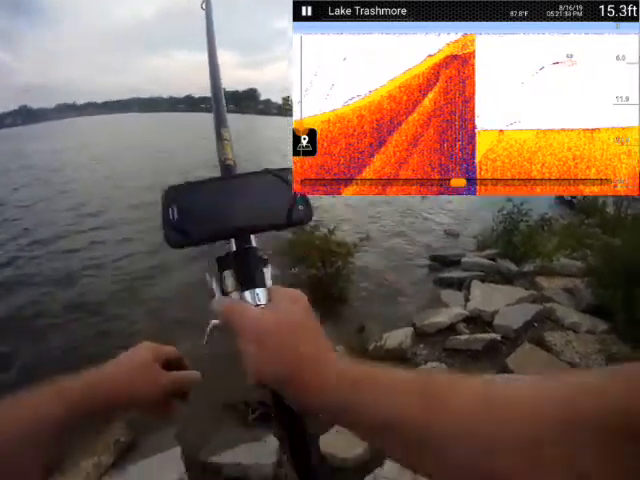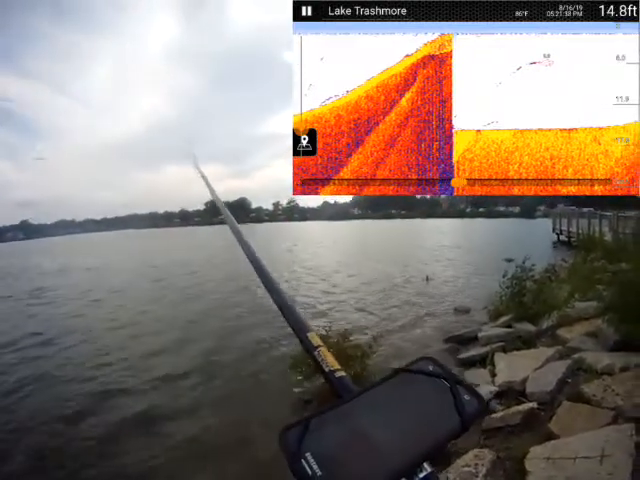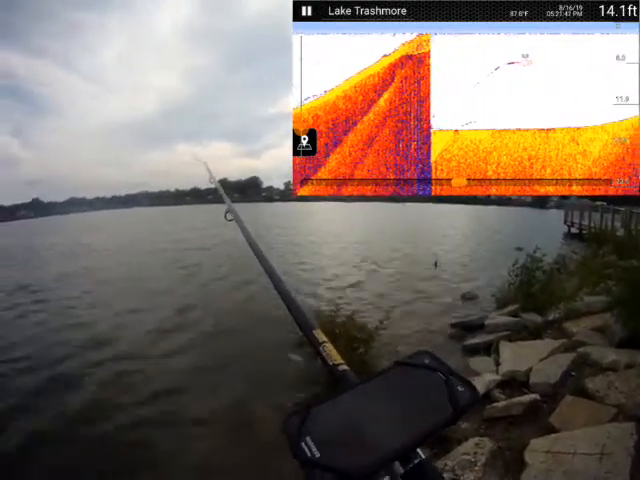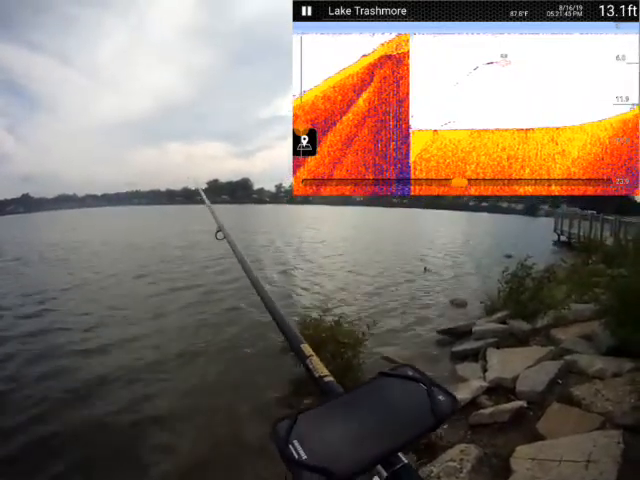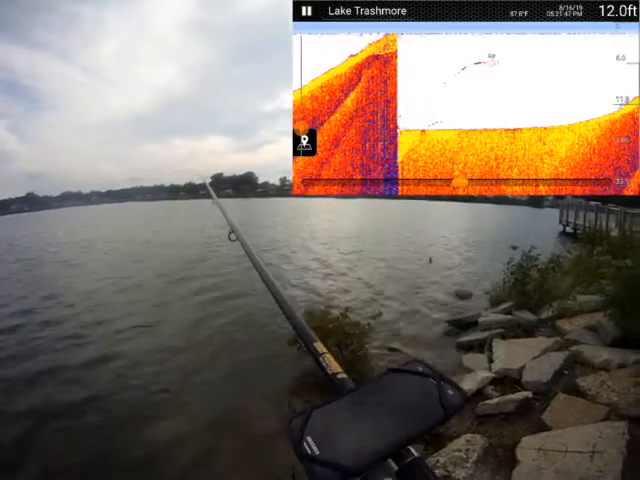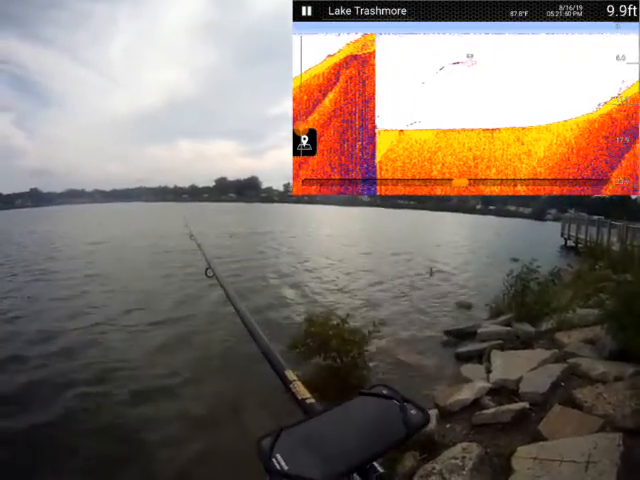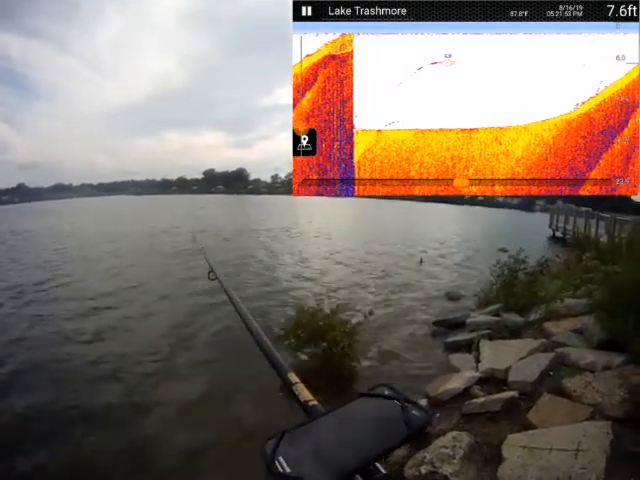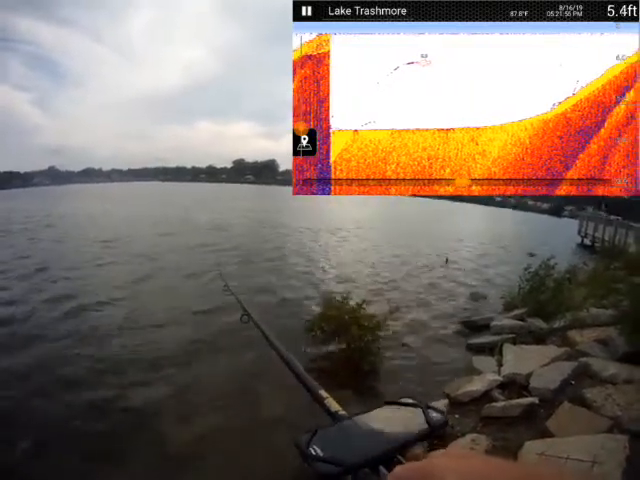It's deep, but I'm not seeing much in the way of fish. Maybe 2 more casts. This is not the spot. There was certainly bait fish in there, but that's all. If I was going to carp fish, this is not where I would fish.